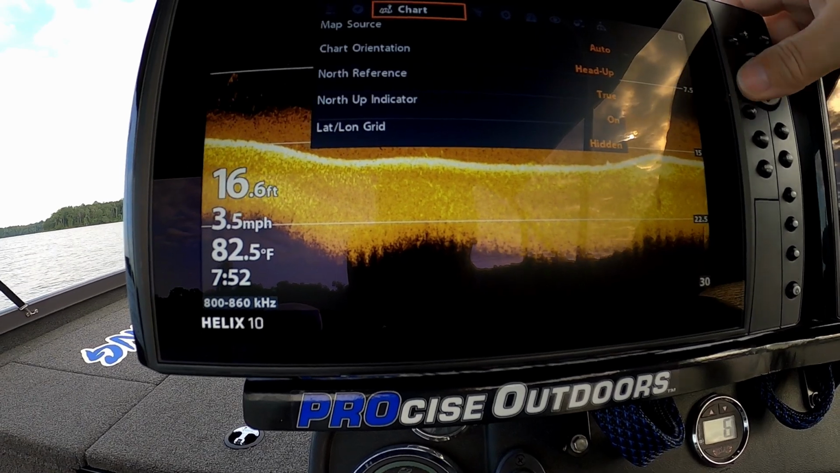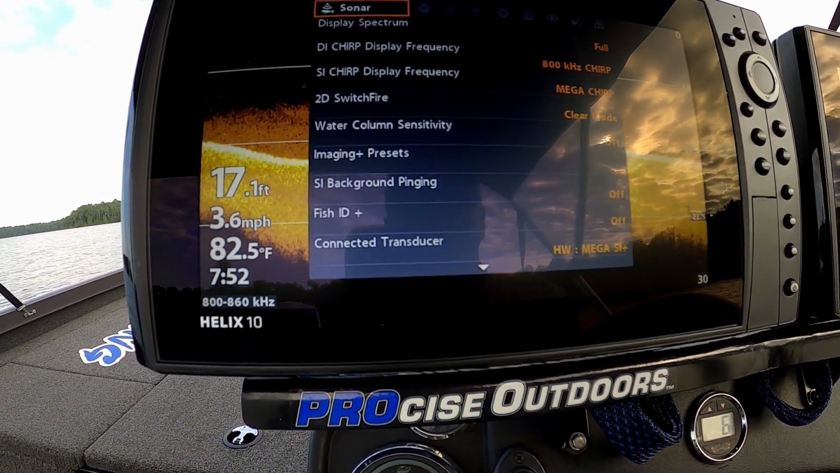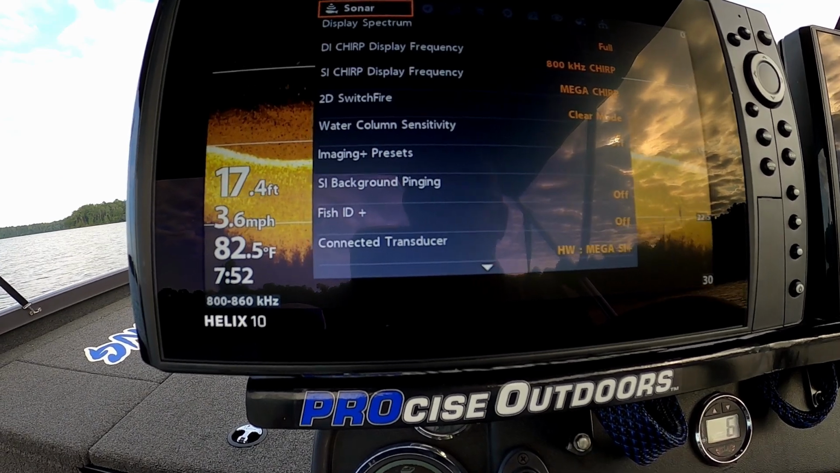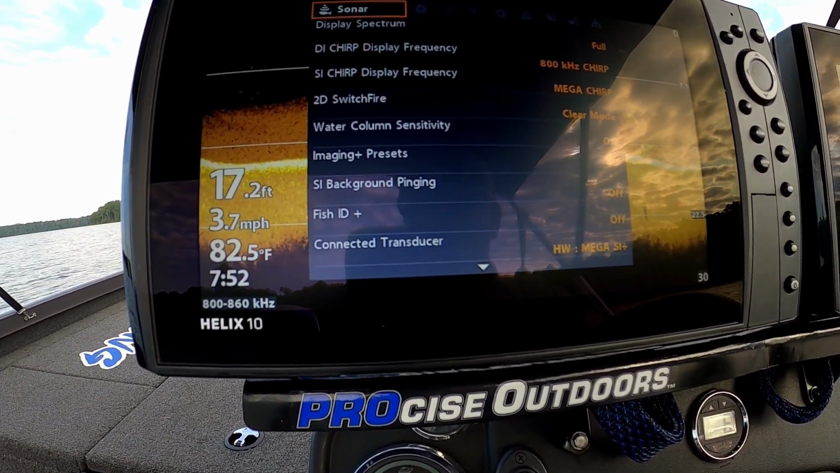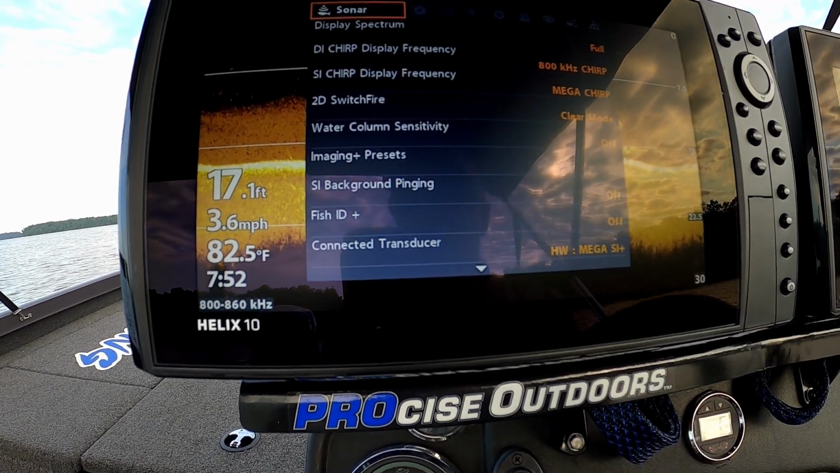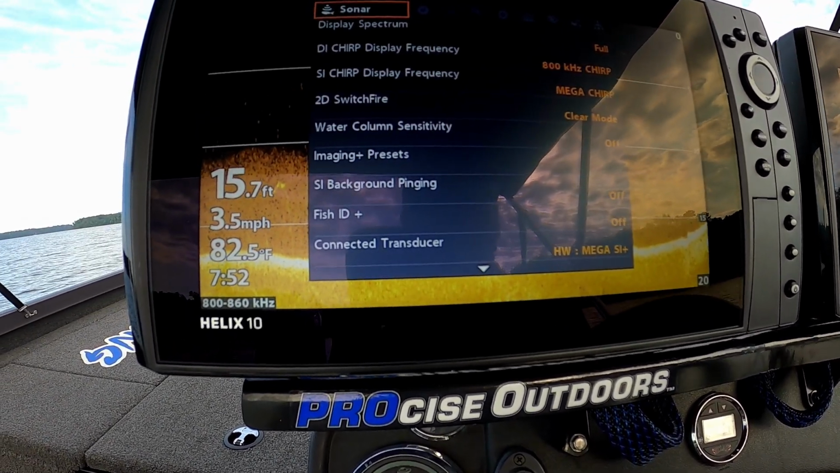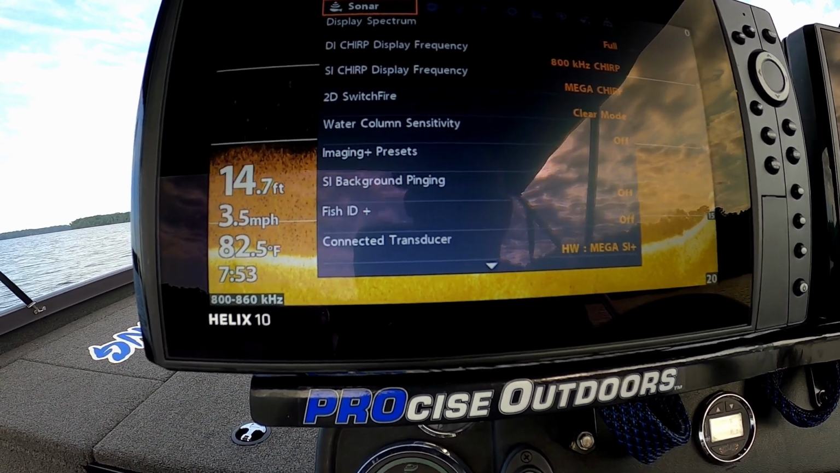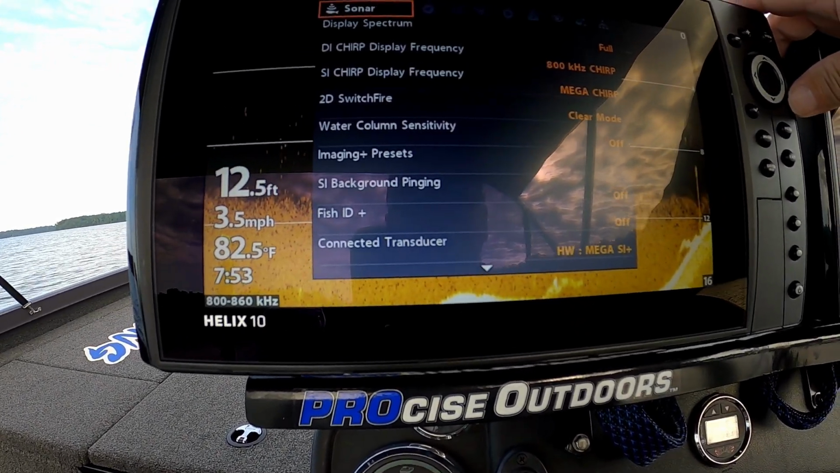So on my down scan, I prefer 800 kilohertz on my old Gen 2 transducer. That's what I've always used, and I seem to get a little better penetration, a little bit better returns on my fish using that in this deeper water. So we're going to start out with that this morning and we're going to see if we can get it adjusted.